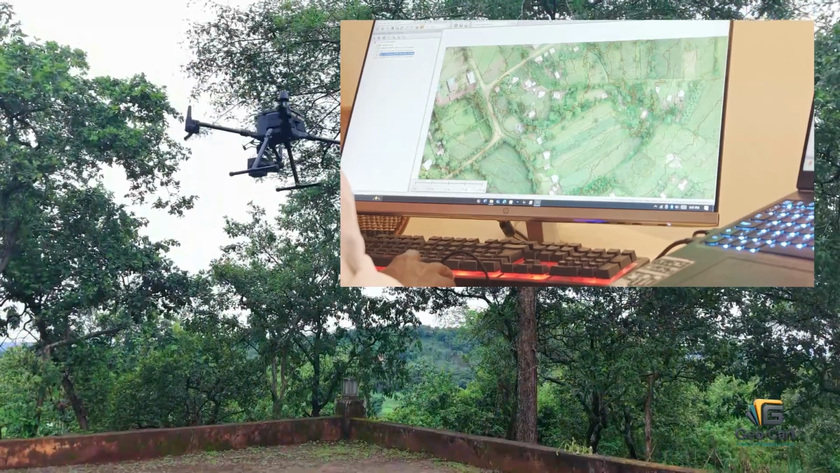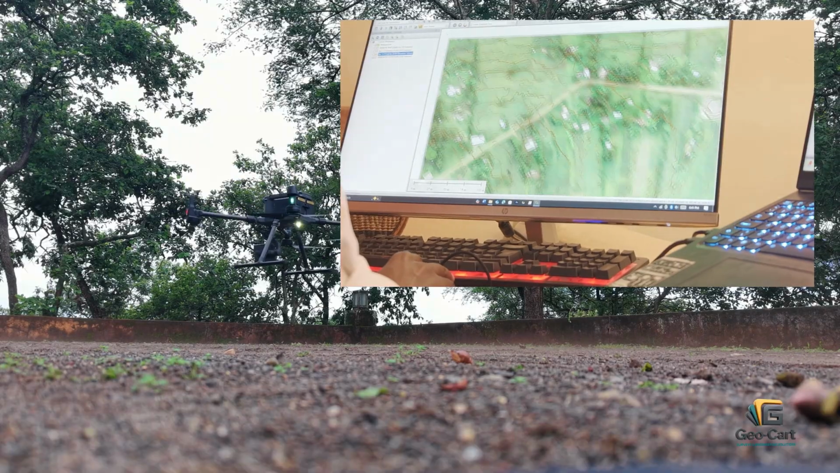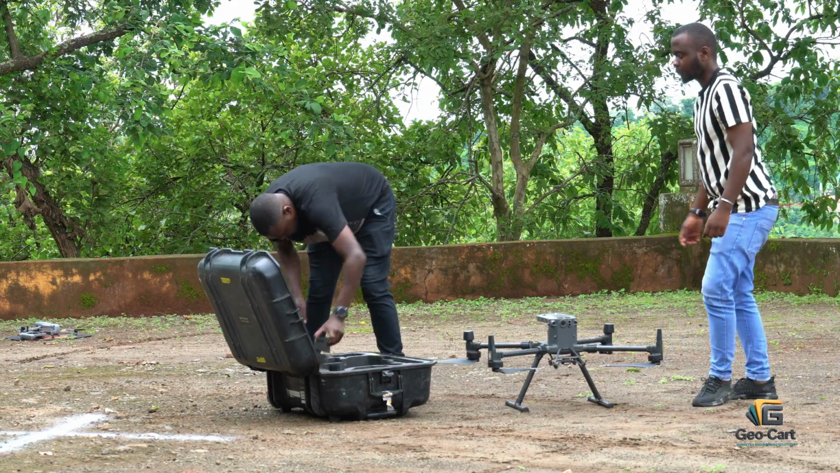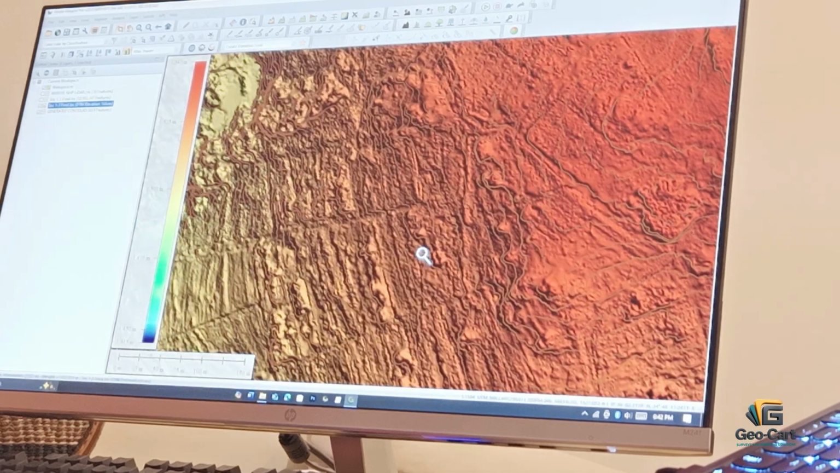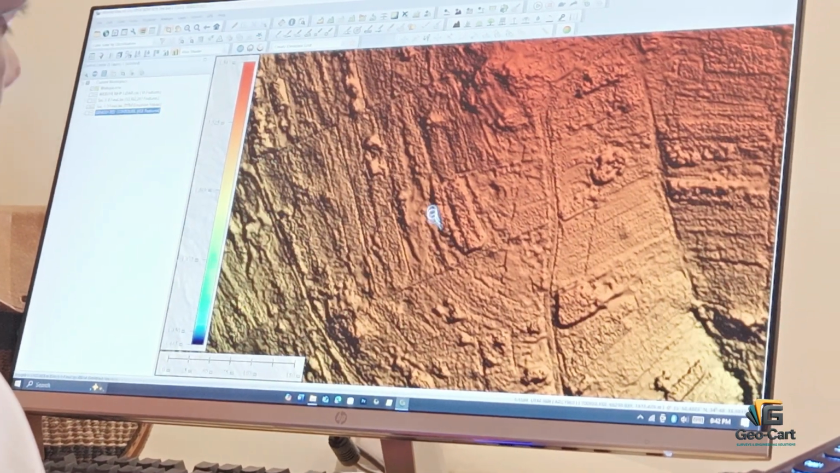Back in the office, our expert team transformed the raw imagery and LiDAR data into topographical maps and digital terrain models. These deliverables turn complex landscapes into actionable insights, guiding planning, design, and future development projects with confidence.